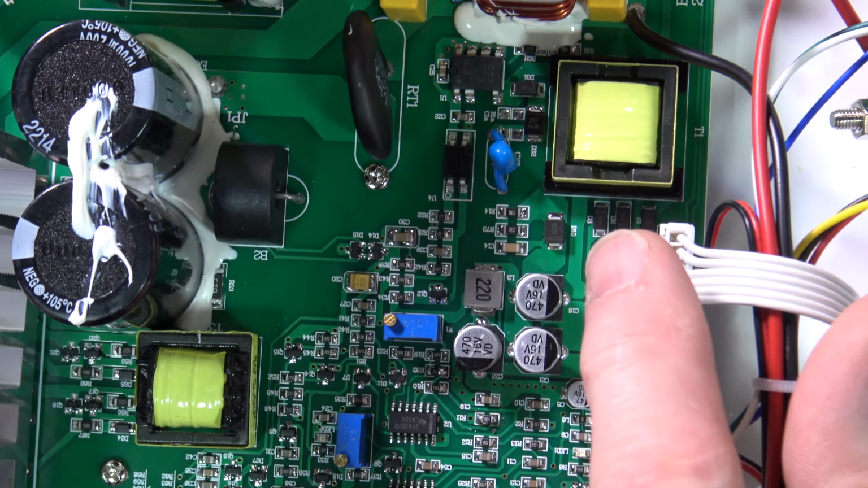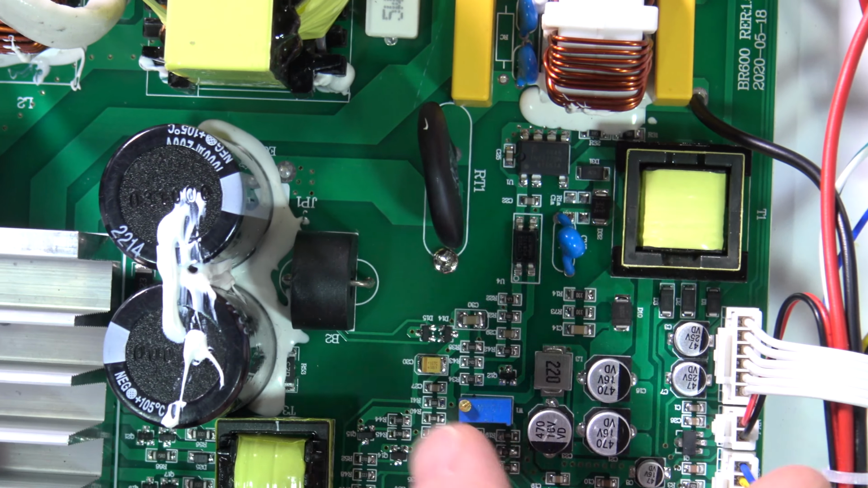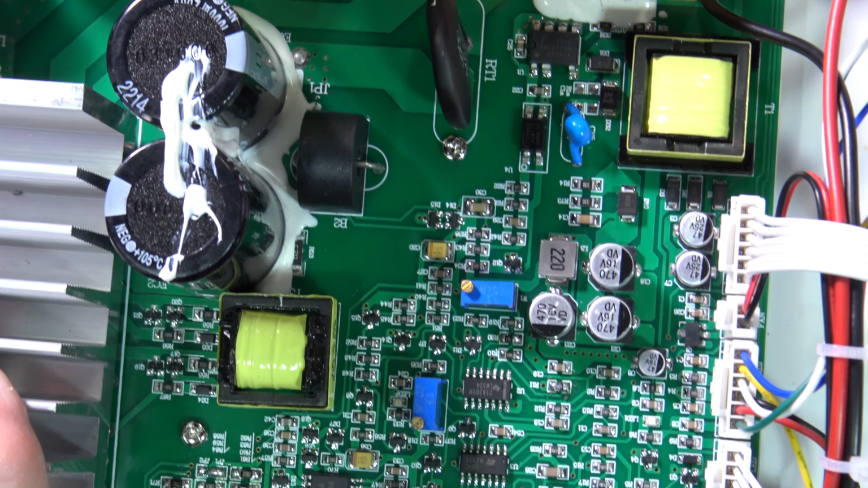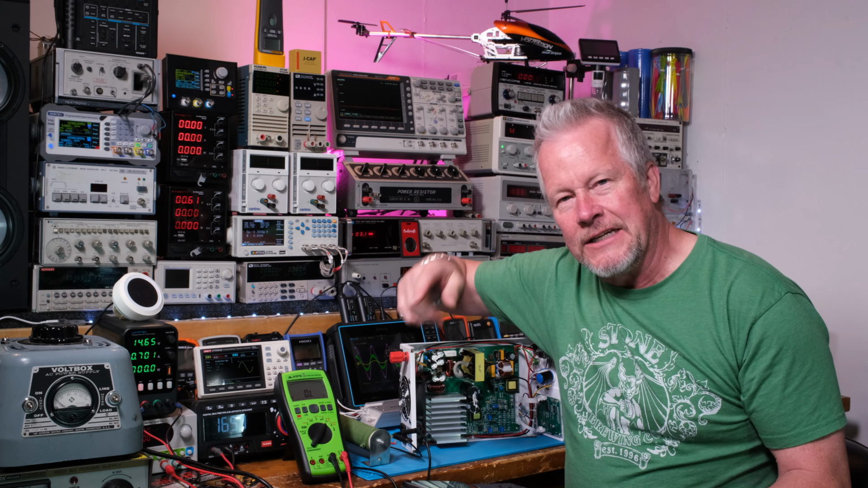We're going to go look at the data sheet and then we'll come back and look at this, and I'll point out these parts again, and I think it will help you see where these things are. Okay guys, so I'm going to take you to the data sheet I have right here. I'm going to walk you through it, okay? So let's take a look.